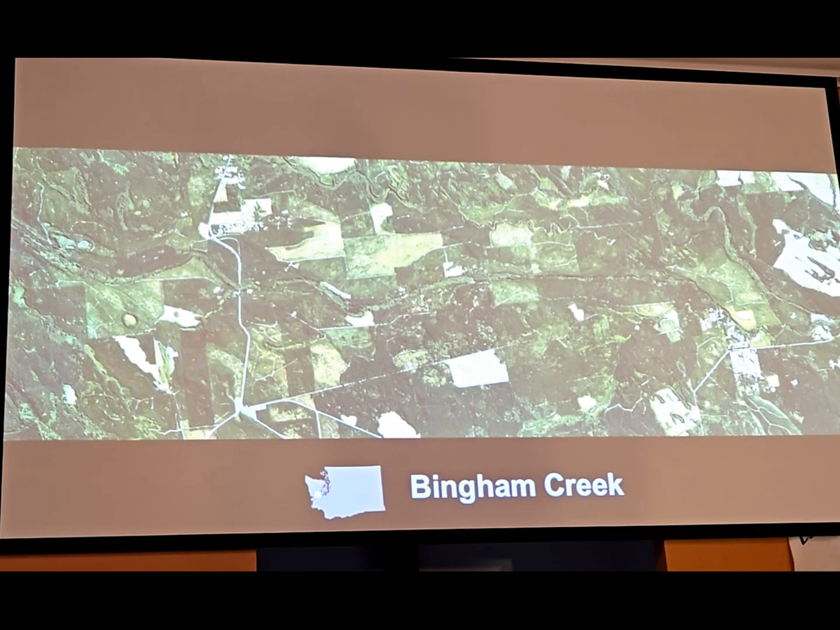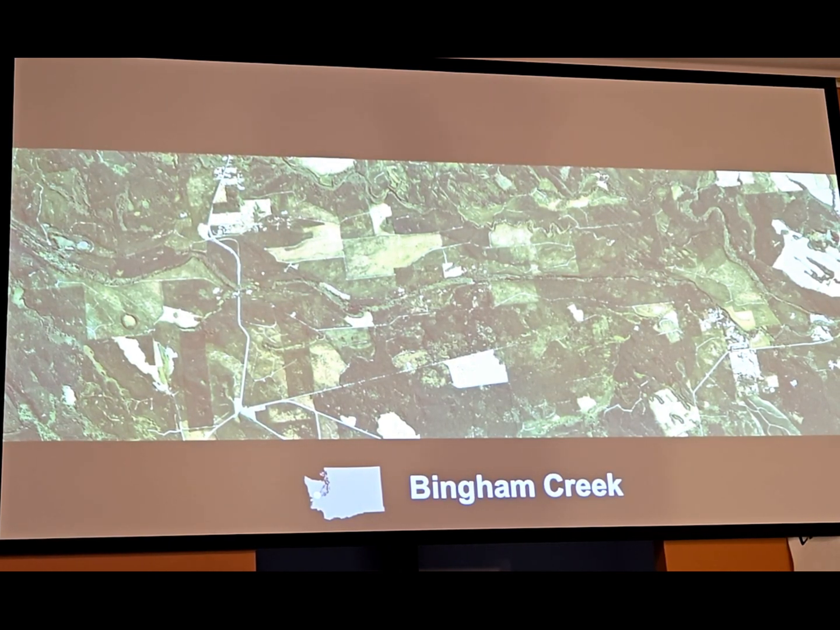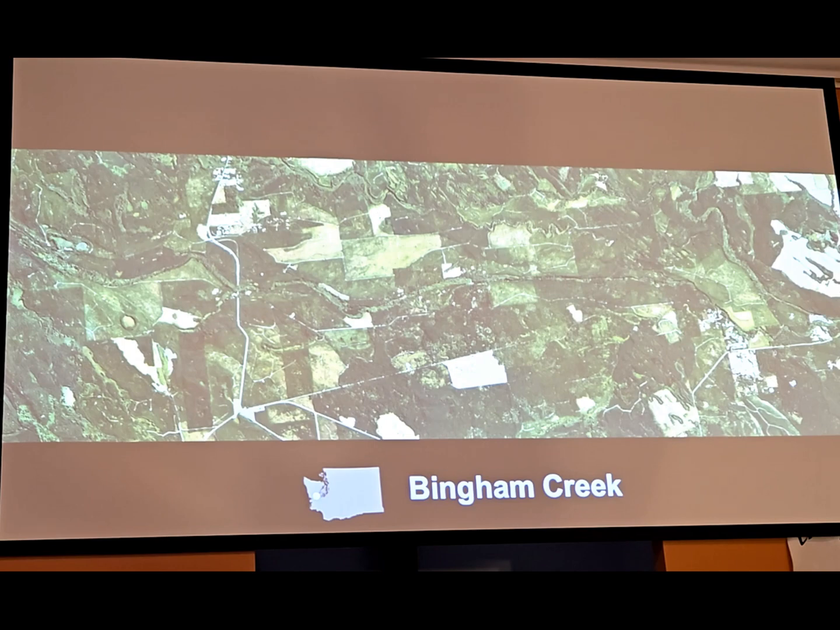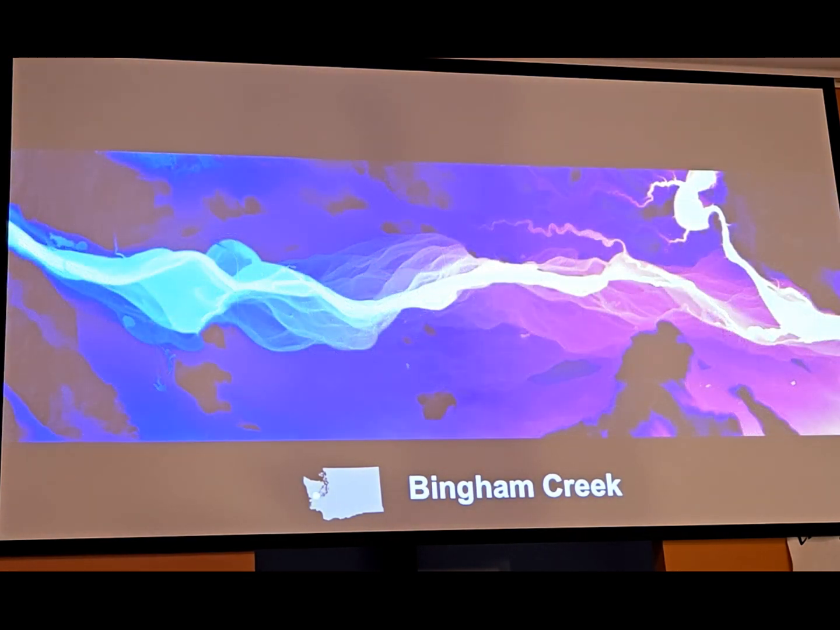That's not the only place where there's these just amazing channels. This is northwest of Olympia along Bingham Creek, which flows into the Satsop River, if you're familiar with that area. This is basically just commercial forest land. You can't really see much. But with LiDAR, these big, beautiful channels of glacial outwash. And Bingham Creek's way too small to have created these.